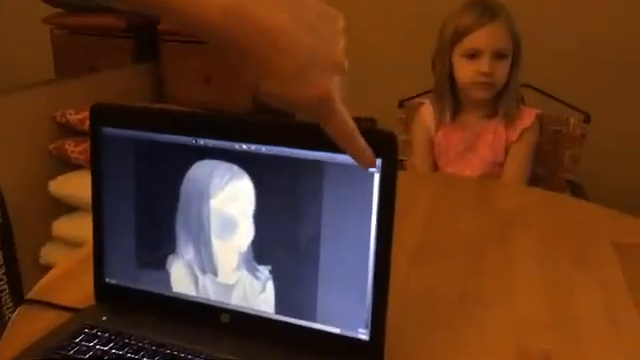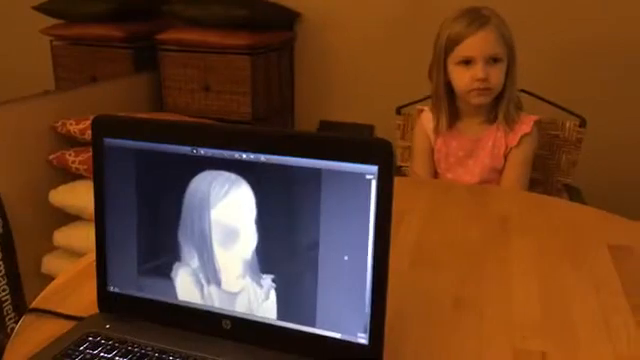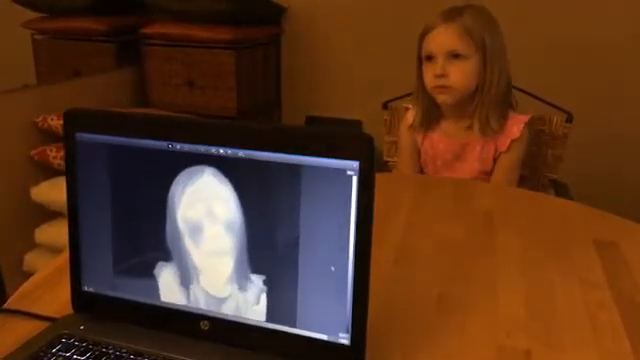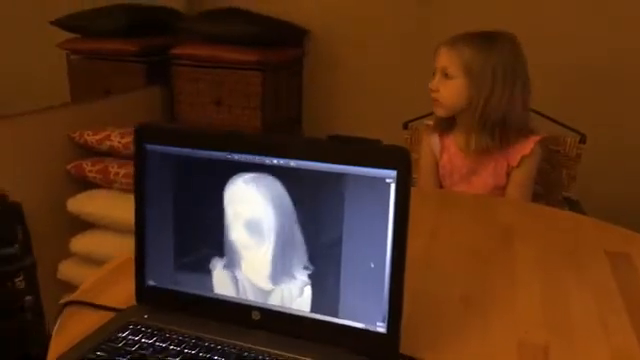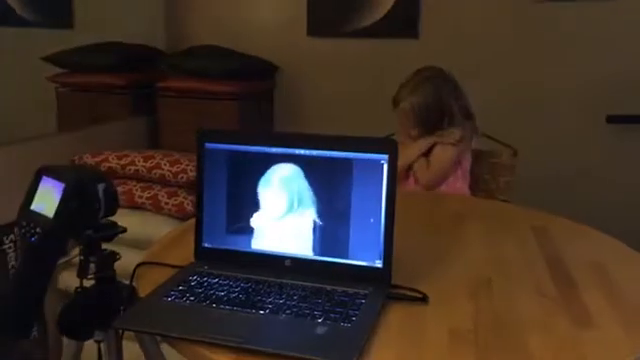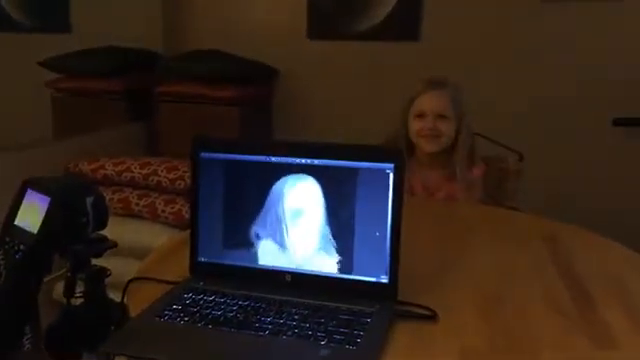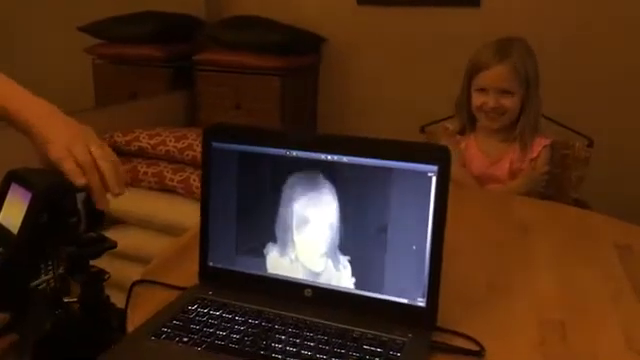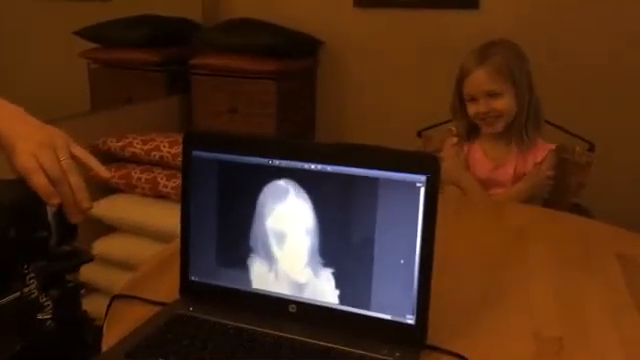So we see a scale here, hot to cold, bright to dim. And we can see, for example, that Lucy is hotter than the walls behind her. She's a warm-blooded mammal, almost 100 degrees, much warmer than the walls, which are like 70 degrees right now. And we can see her cheeks are a little bit cooler than the rest of her face.